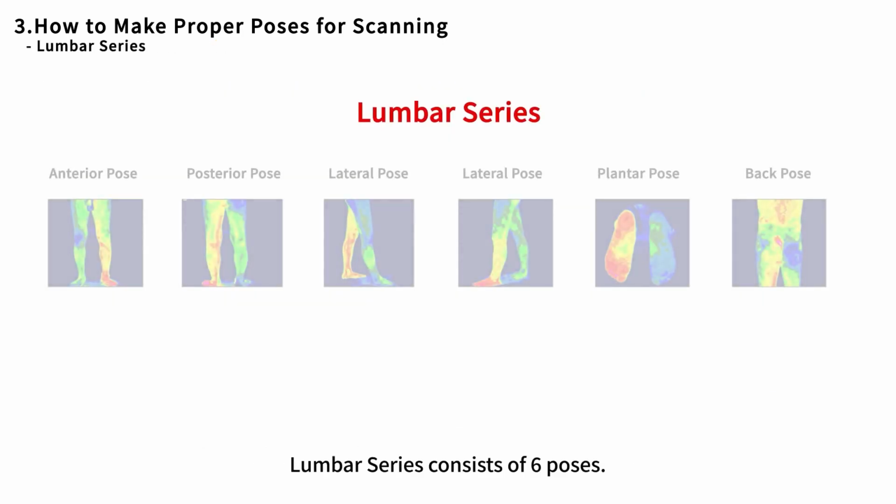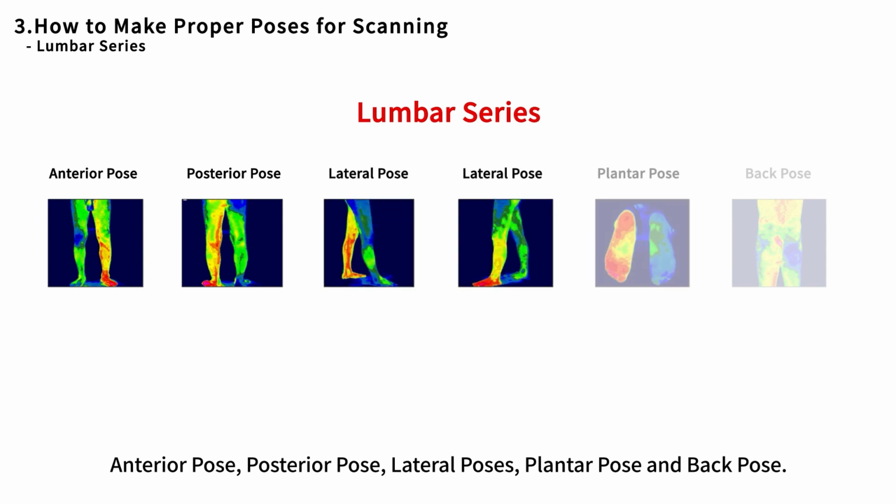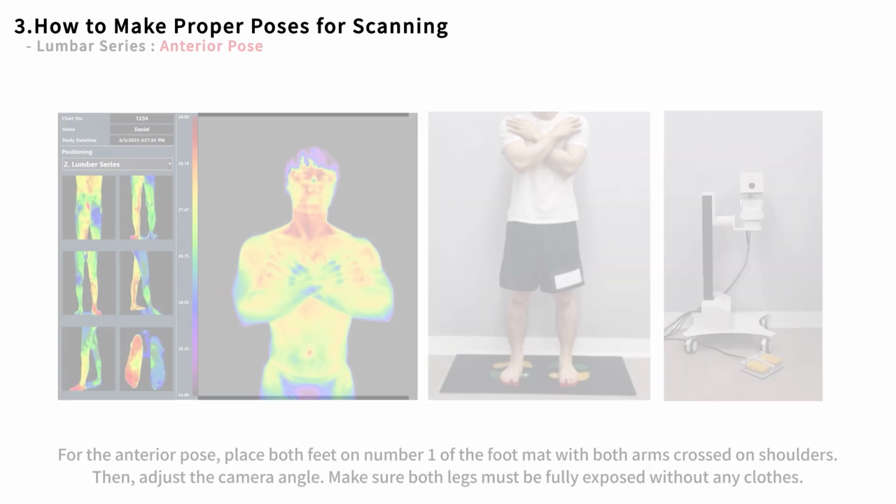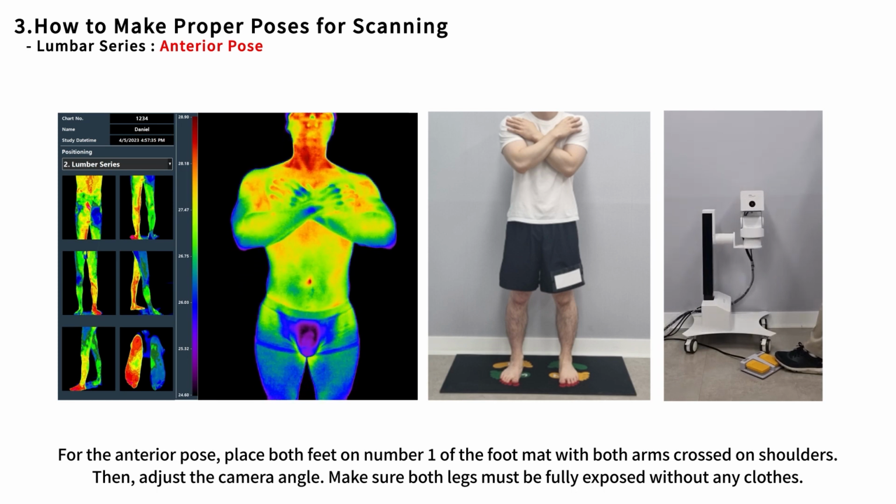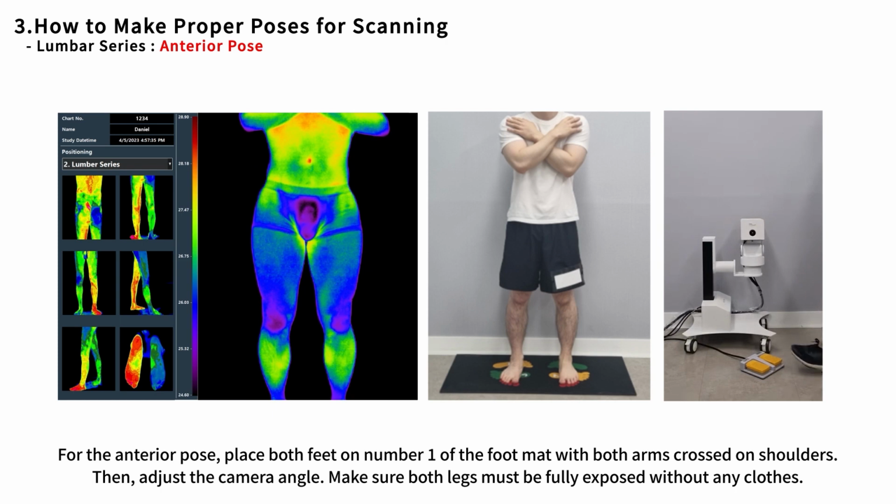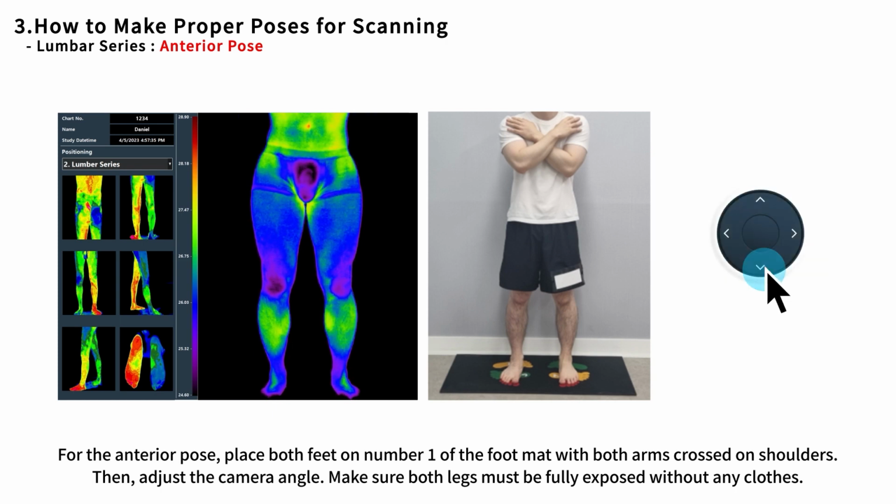Lumbar series consists of 6 poses: anterior pose, posterior pose, lateral poses, plantar pose, and back pose. For the anterior pose, place both feet on number 1 of the foot mat with both arms crossed on shoulders. Then adjust the camera angle. Make sure both legs must be fully exposed without any clothes.